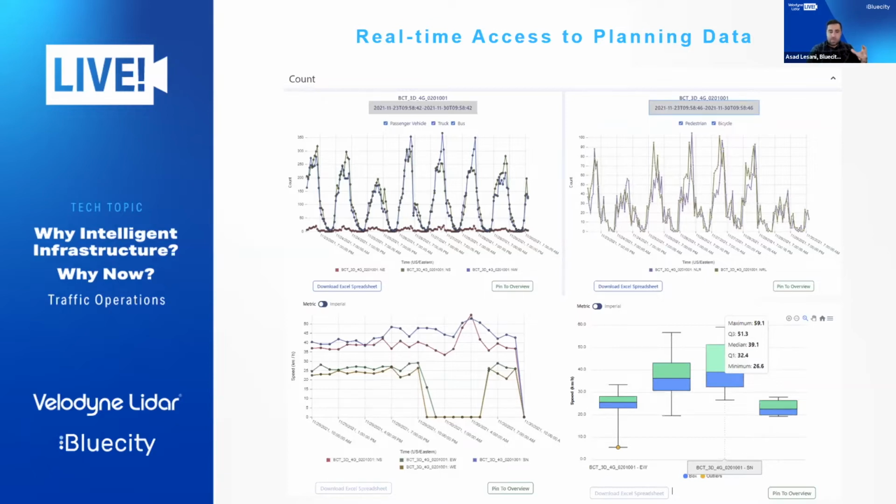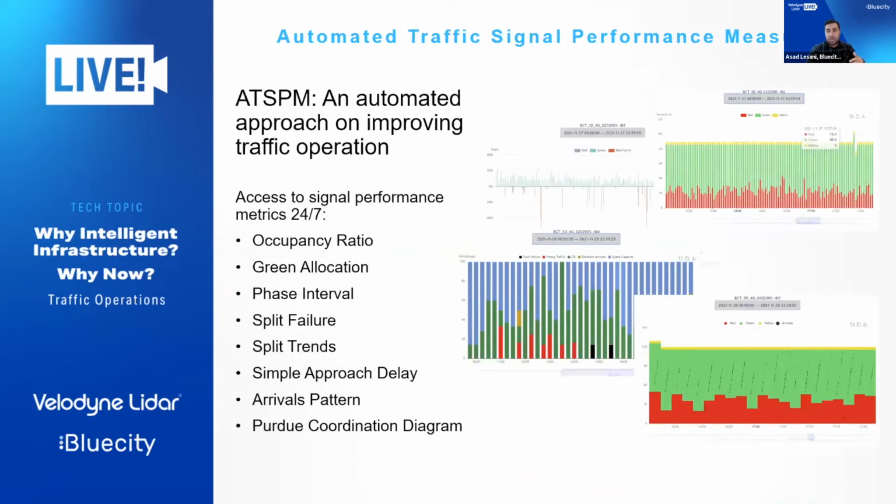Now that we have this information, we're also analyzing information about the location of the object overlaid with the signal timing plan to basically generate different types of signal performance measures.